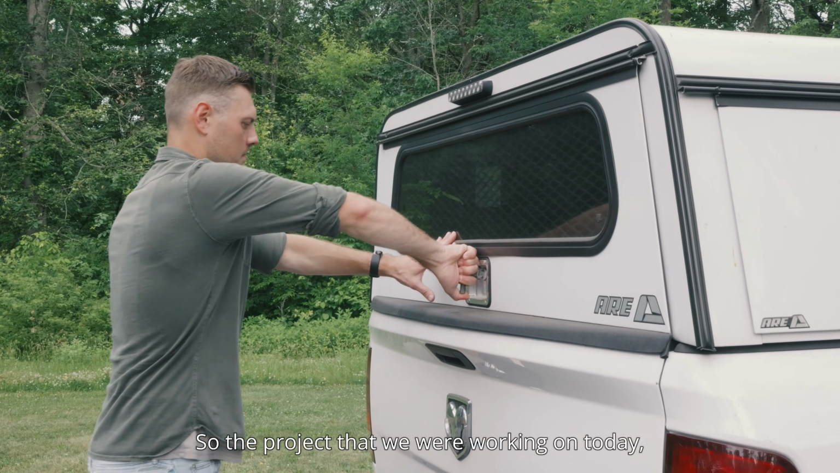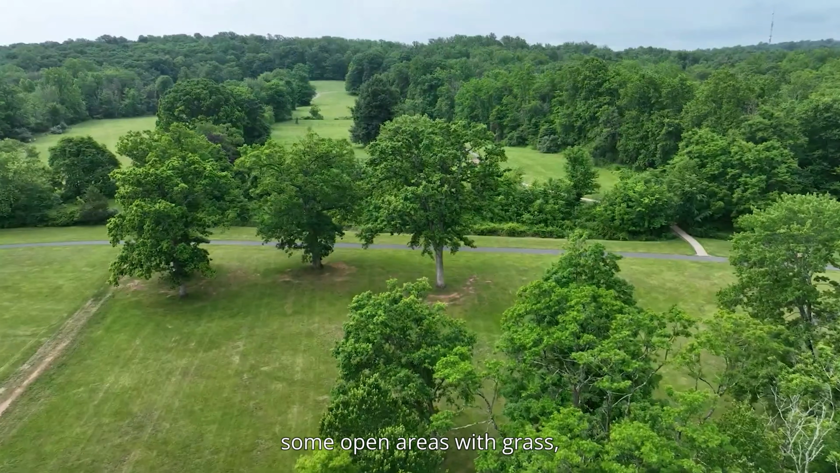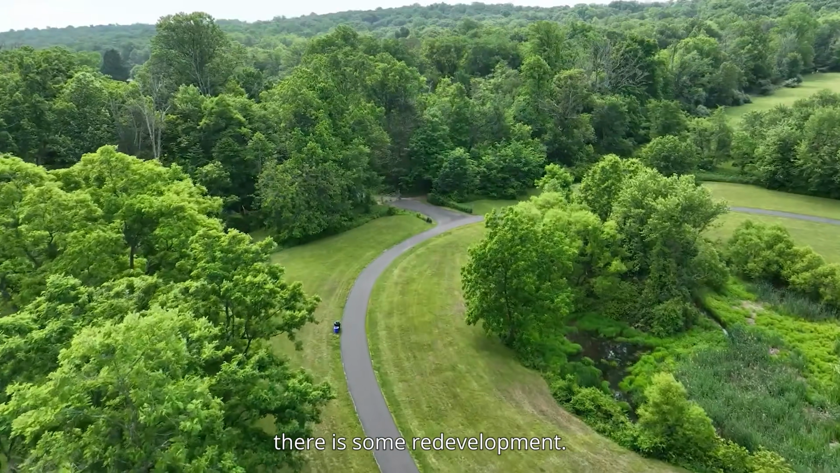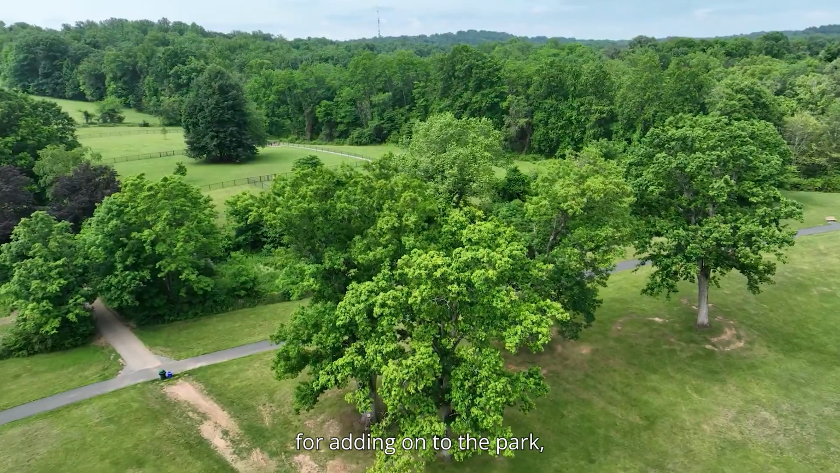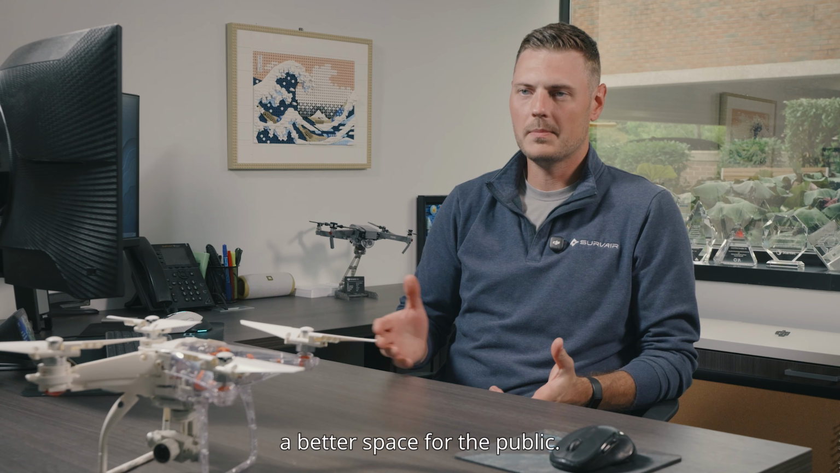So the project that we were working on today, it was a park setting, so it was mostly vegetated, some open areas with grass. There was some asphalt paths going through it, and the main thing that's going on there is some redevelopment. They're going to be using the survey plans that we're creating in order to plan out their efforts for adding onto the park, renovating certain areas, and being able to make it a better space for the public.